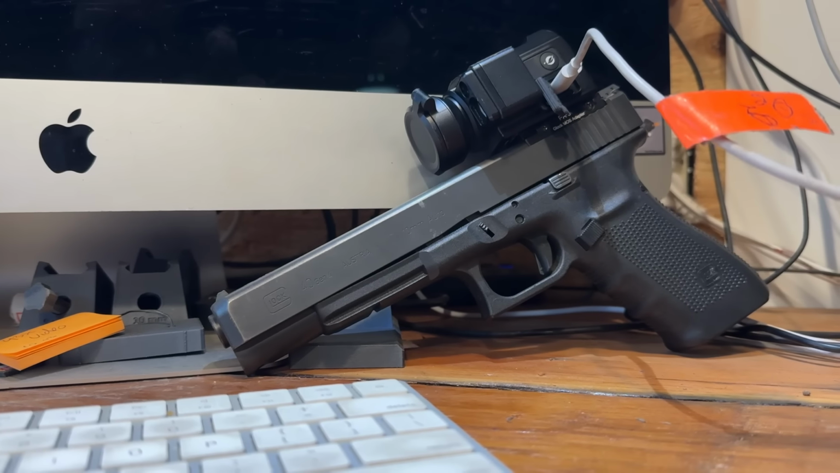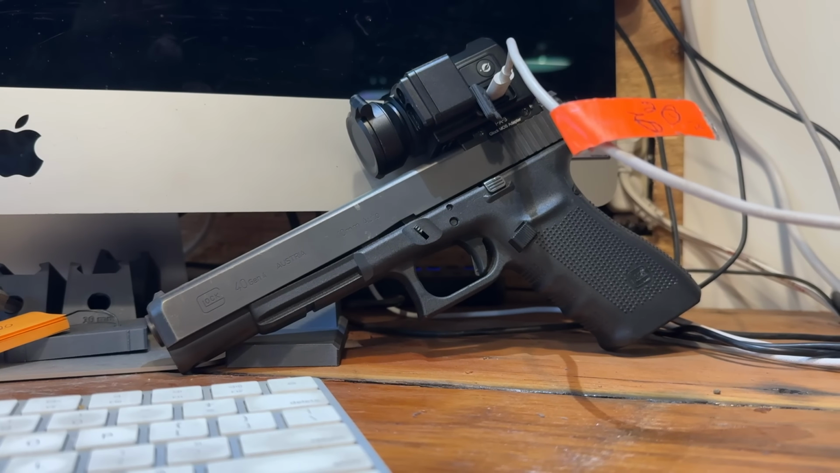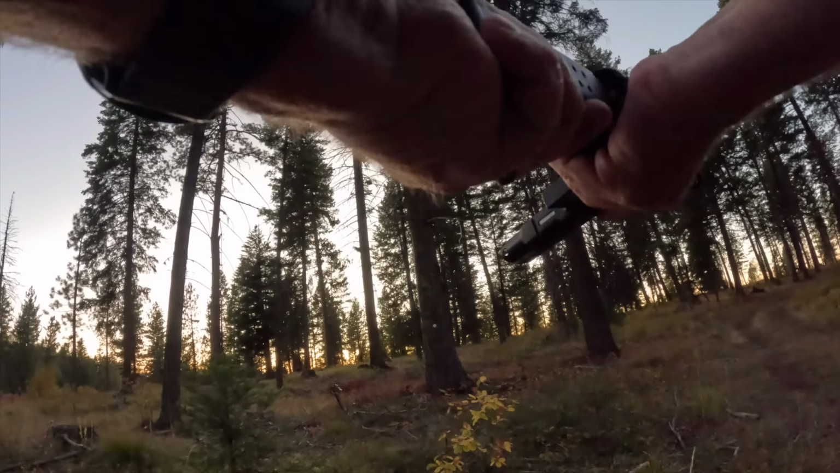The Mars Mini records in MP4 format. Those MP4 files can be transferred directly onto your computer or sent to your phone.